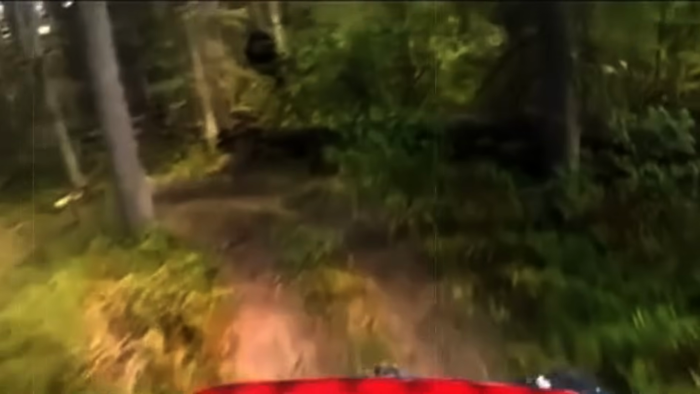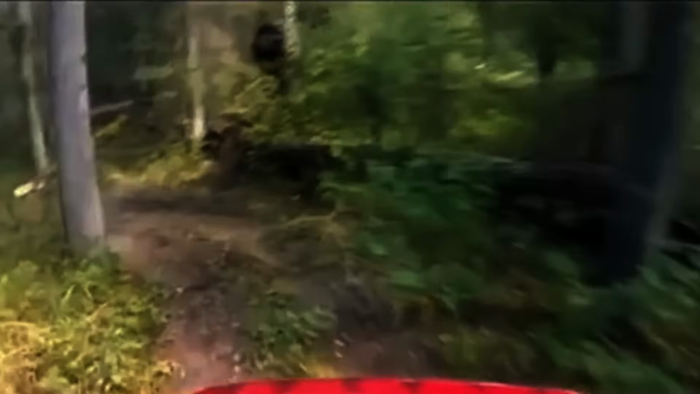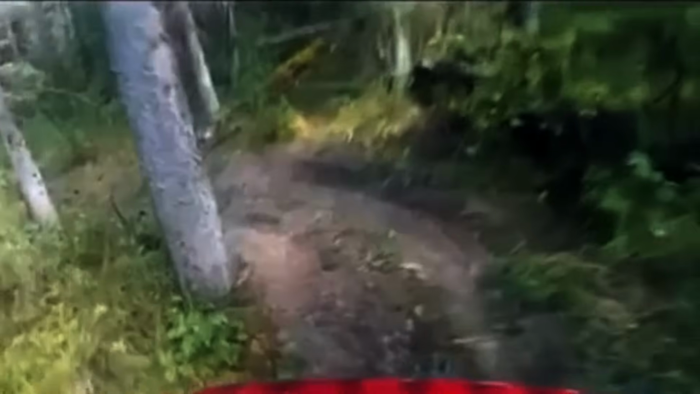Upon closer examination of the video, we can see that this creature does look somewhat like a bear, but there's something strange about it. It's tall, and its posture is more like a human's. What's even more unsettling is that this creature seemed to be waiting there for the rider to approach. It's hard to imagine what might have happened if the rider had decided not to speed away.